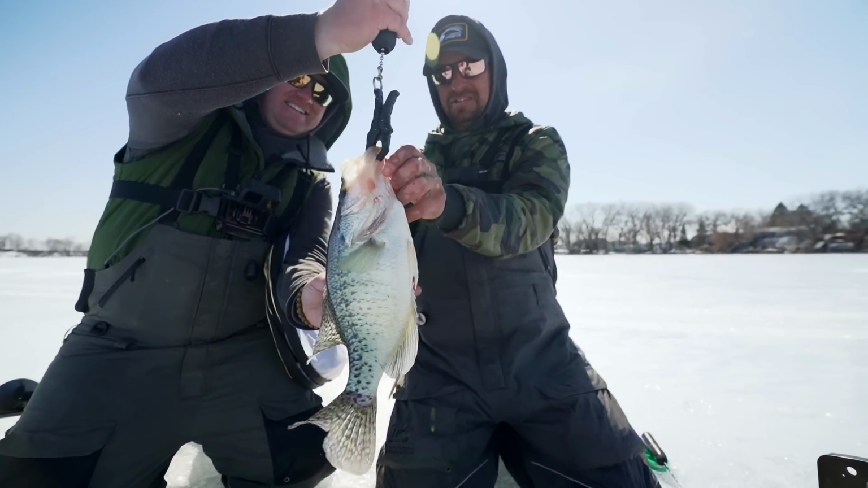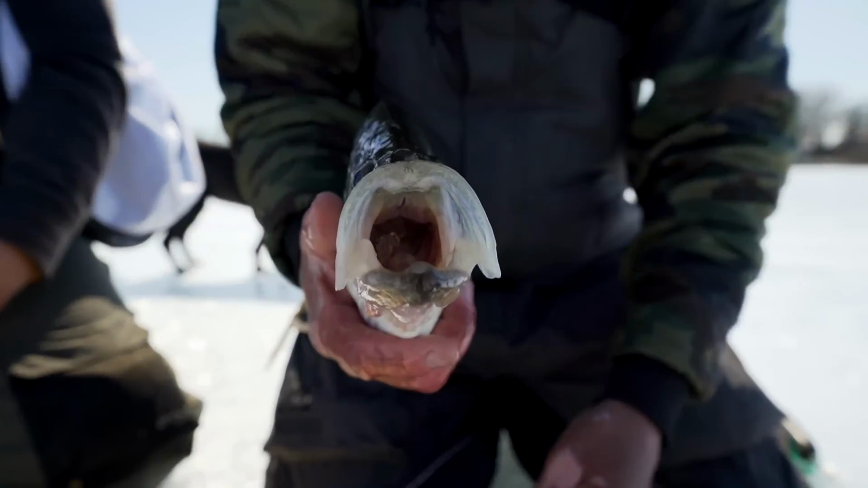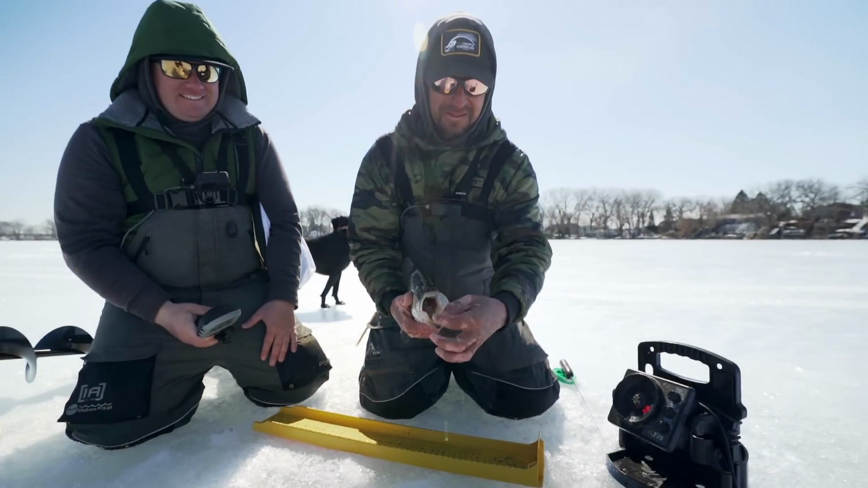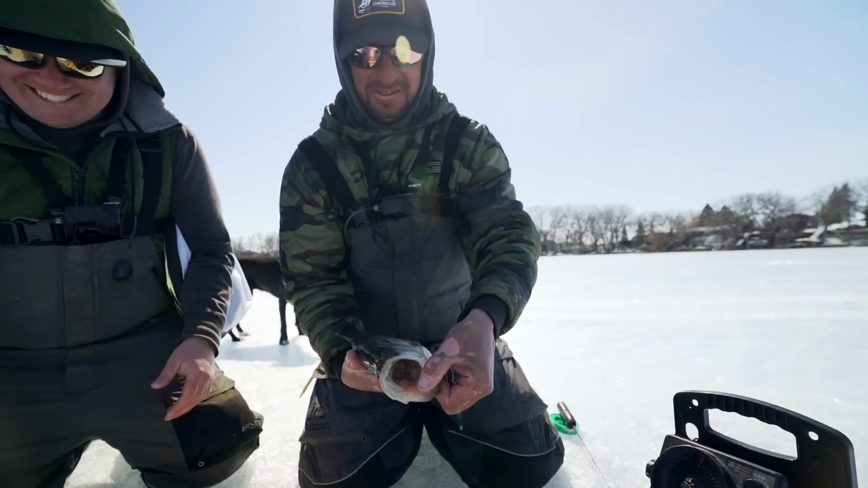Yeah, their mouths are just absolutely crazy. Look at the crappie mouth, dude, on that thing. You think they can't eat big baits? I mean, that thing could swallow 3 or 4 of my fingers at once. It's a big fish. That is sick.